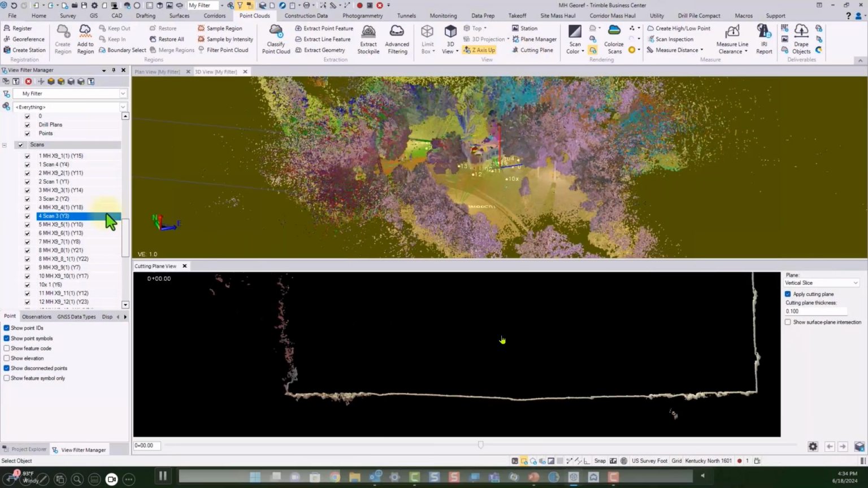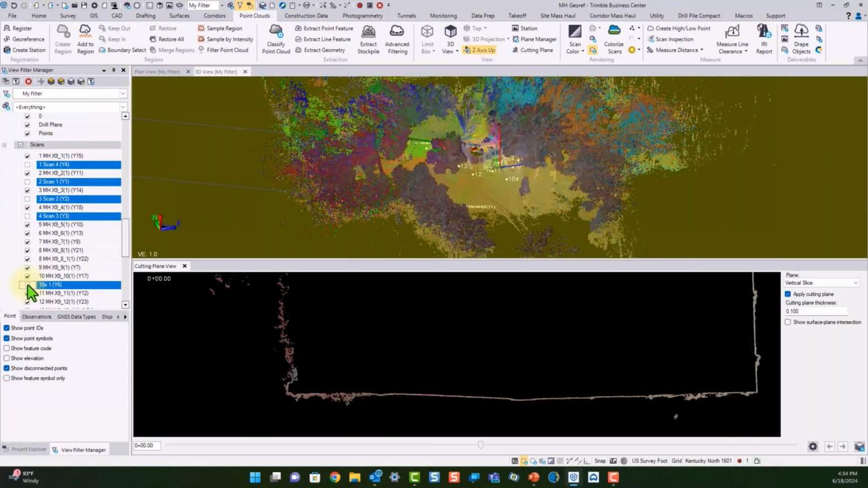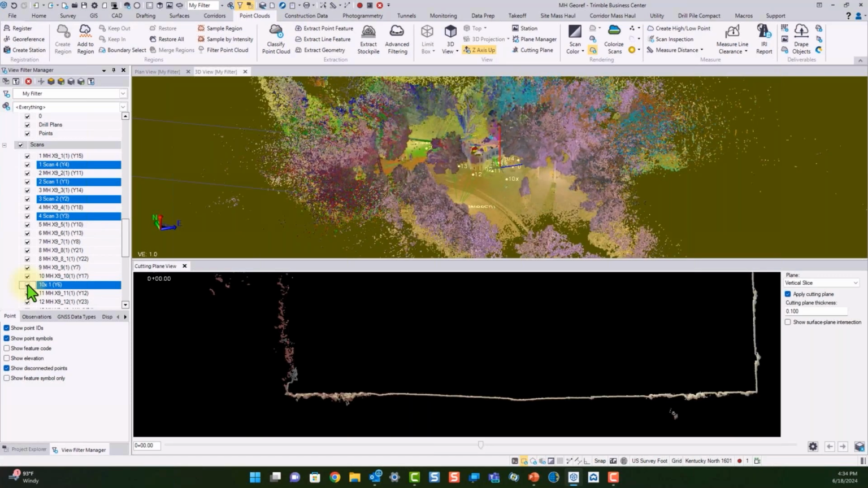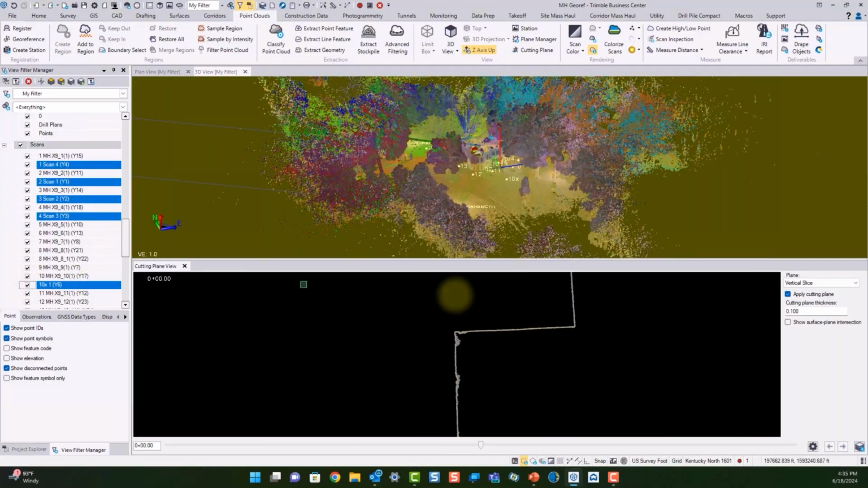And here's where, if you have registration errors, you'd probably see them, or you can see the degree of error that you might have between some of the scans. So I'm toggling off the SX12 scans right now, and you can see the results of the registration there. And you can go around and evaluate everything as you need to.